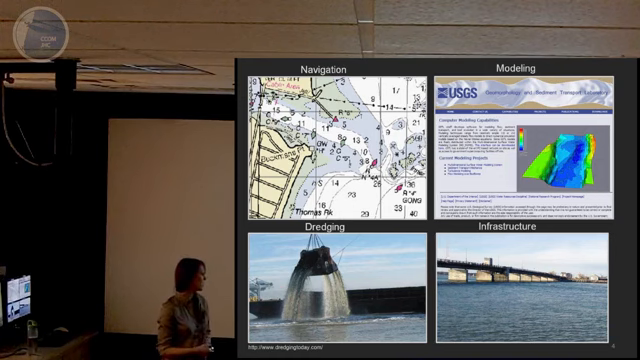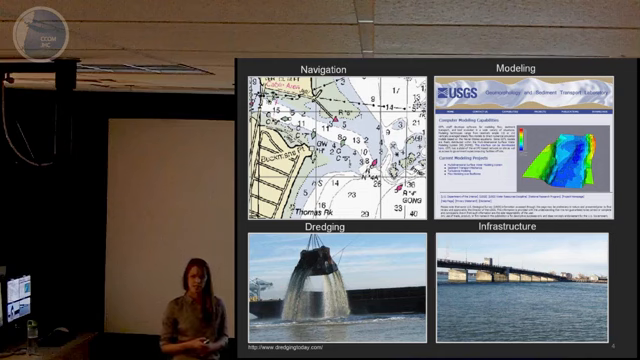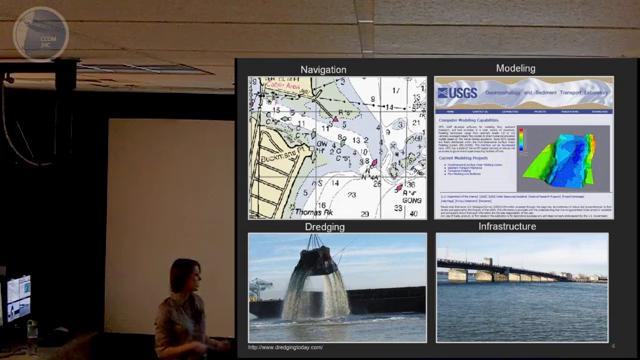Another reason is for infrastructure. This is the Route 1A bridge that crosses the Hampton Seabrook Inlet. And so for engineers to design and build stable structures, they need to not only know about the bathymetry and oceanographic conditions, but about the sediment type and other factors.